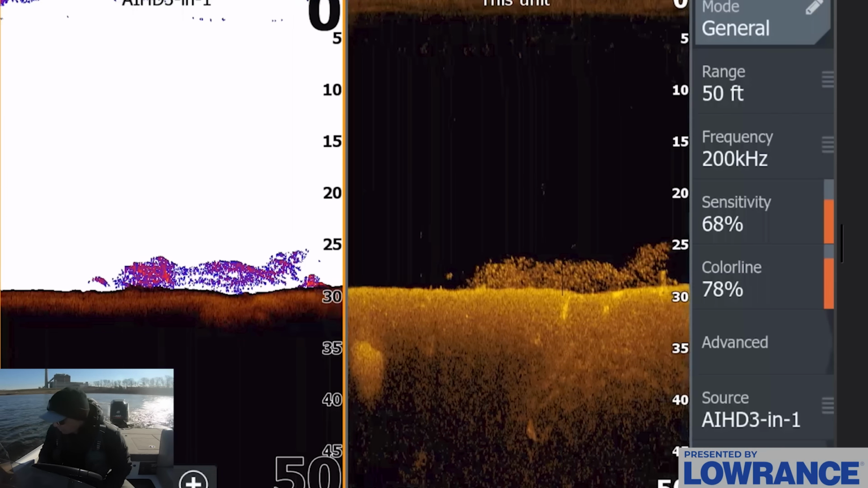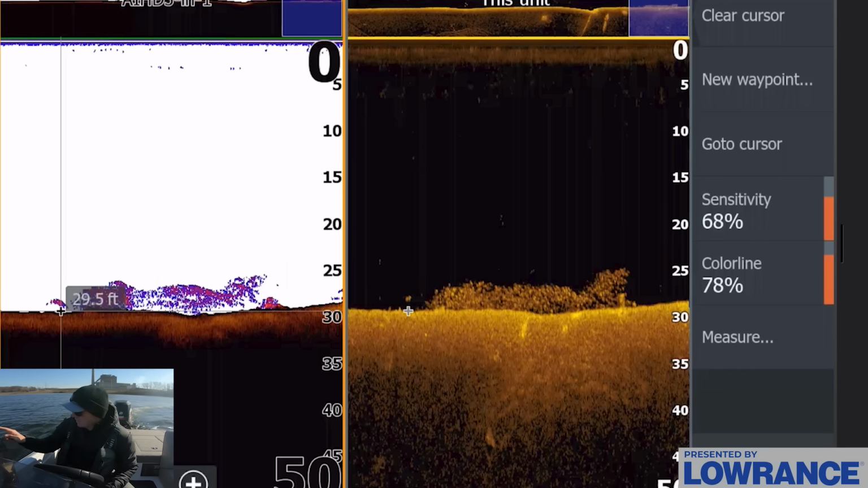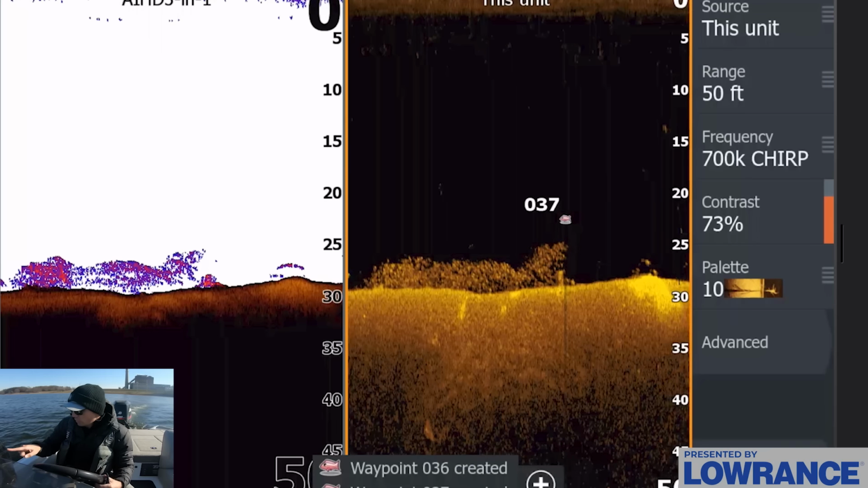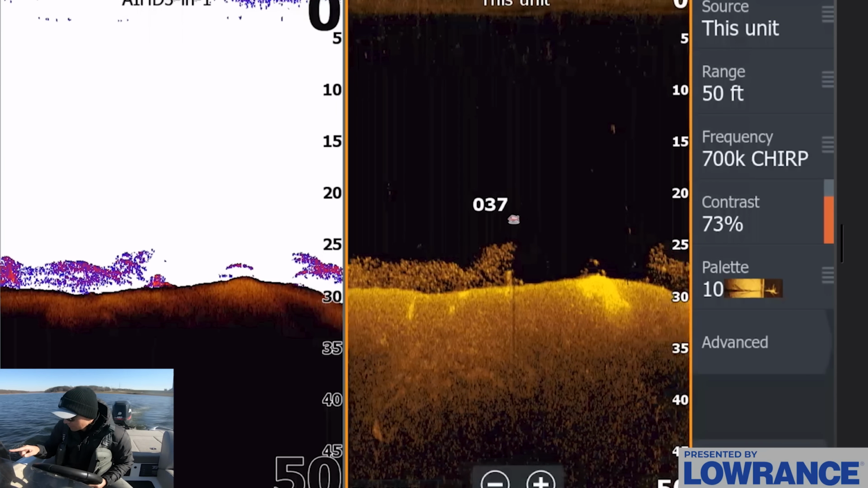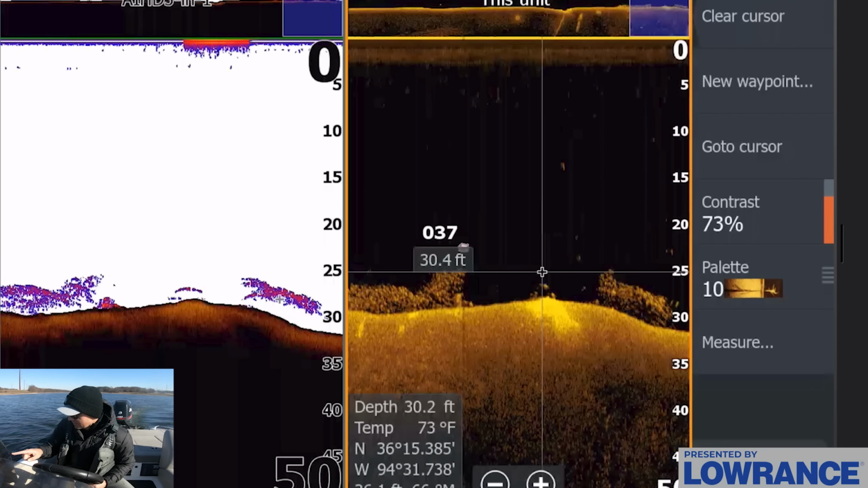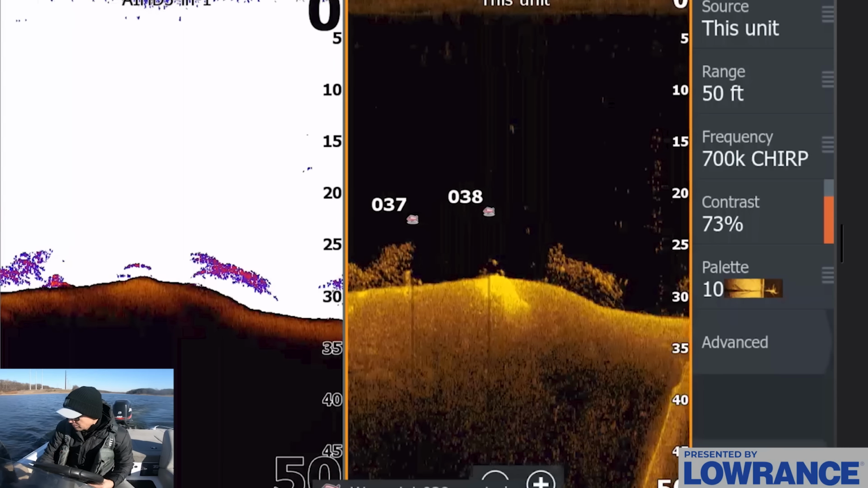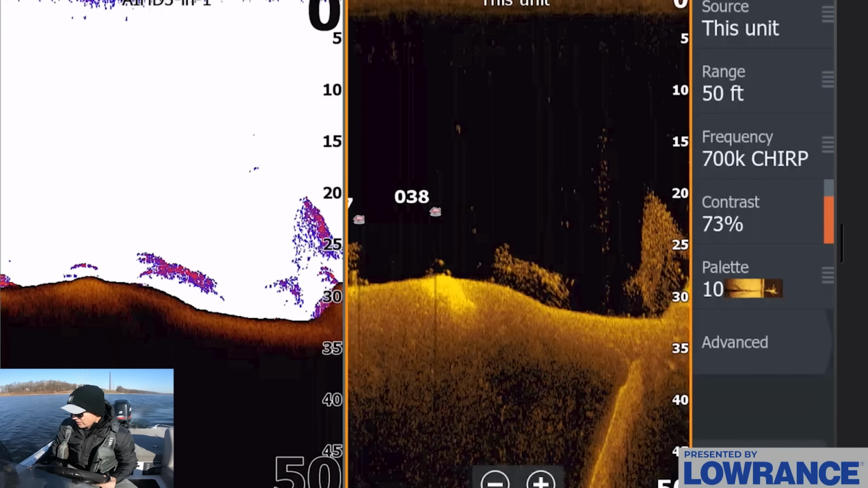Looks like there may be a few more bass as well right there. They're completely stacked right there on the bottom. So right here, that's a bass, and there's another bass right here. Oh, there's more bass right here. Look at all this. There's a bunch of them right here, stacked up. These are all bass right here, chasing on the bottom. You can see those arches. They are pretty tight to the bottom, so the arches look a little bit distorted, but these are definitely fish right in here.